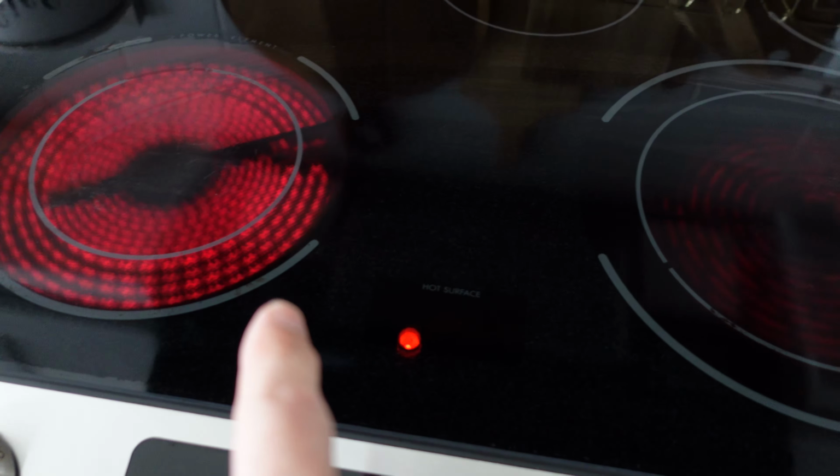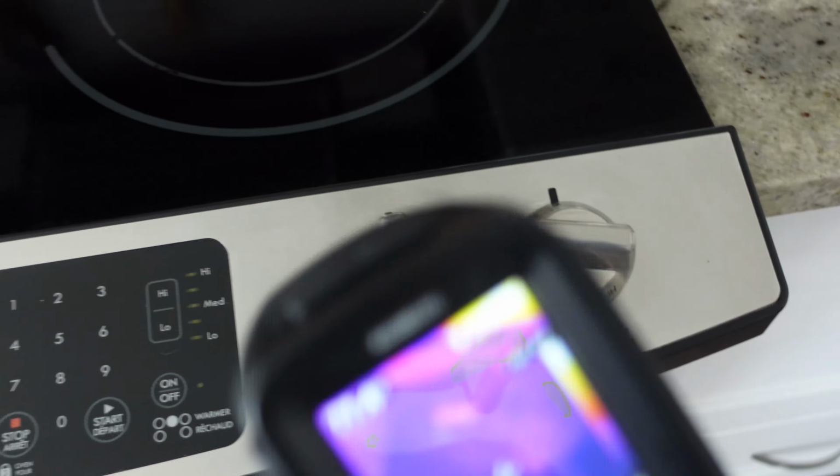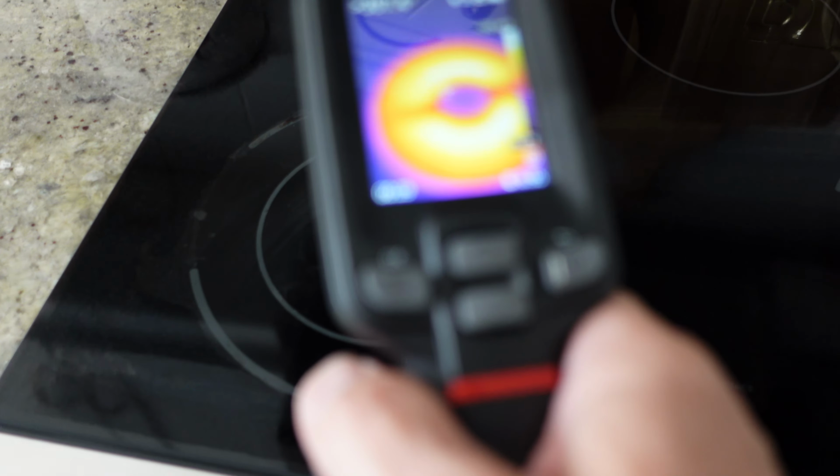You can see this one's come to temperature a lot quicker than this one. I'm just gonna adjust this to be the larger size radius. So now it's more comparable. So that one just got the temperature, this one's getting the temperature. But it's rare for these to be defective. It's usually the switches, but let's do a temperature reading.